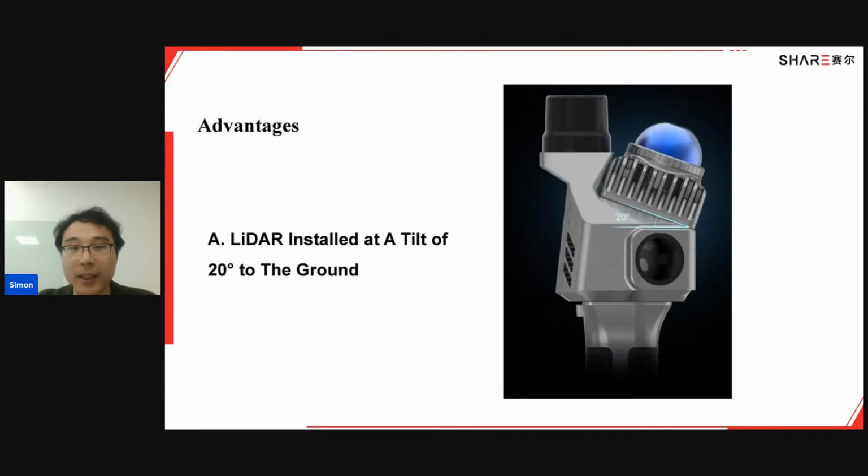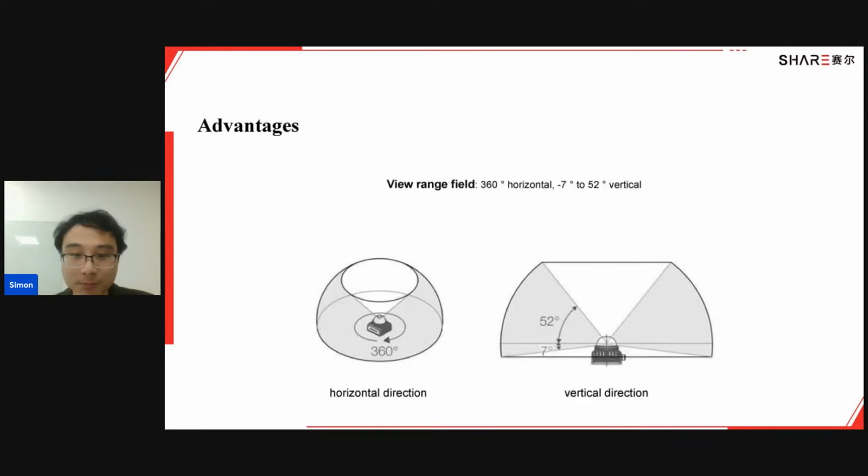And here are the advantages of our products. The first advantage I would like to show you is that our LiDAR is installed at a tilt of 20 degrees to the ground. Yes, you can see on the picture on the right, we have measured it to make sure that it is 20 degrees. Some of you may be wondering why it's 20 degrees. Okay, I'll show you how.